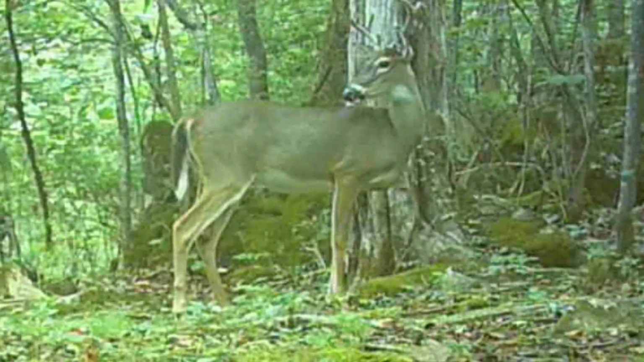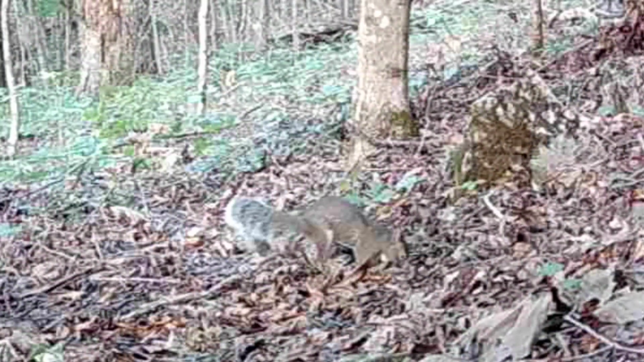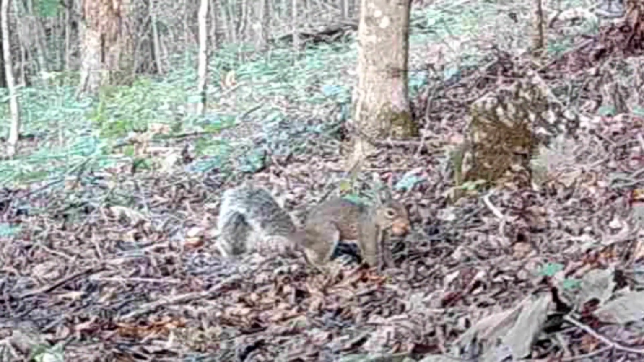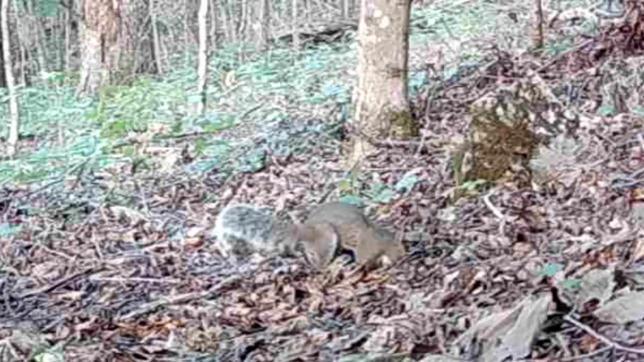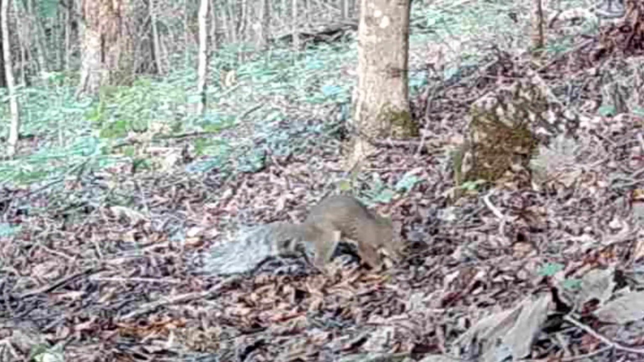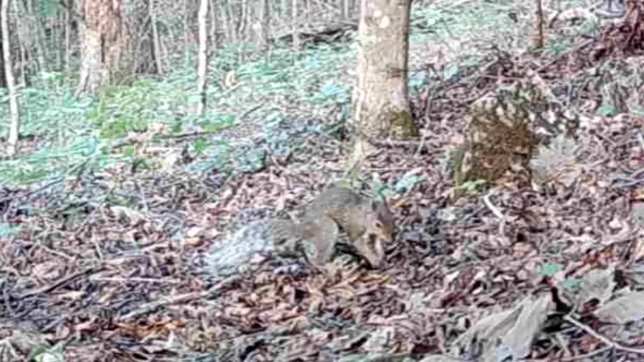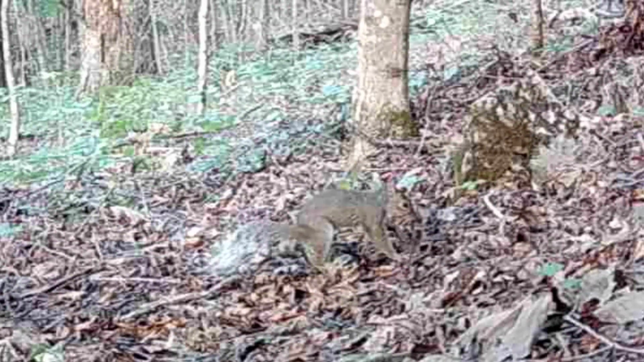But it's time for the squirrels. These are their nuts, and they want everybody to know it too. What they can't eat, they're gonna hide them. And they work hard at hiding them too. They're so common.